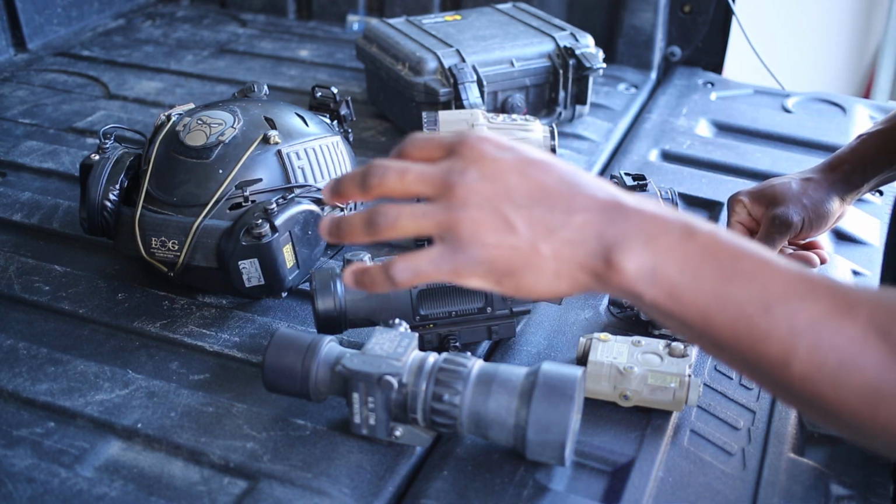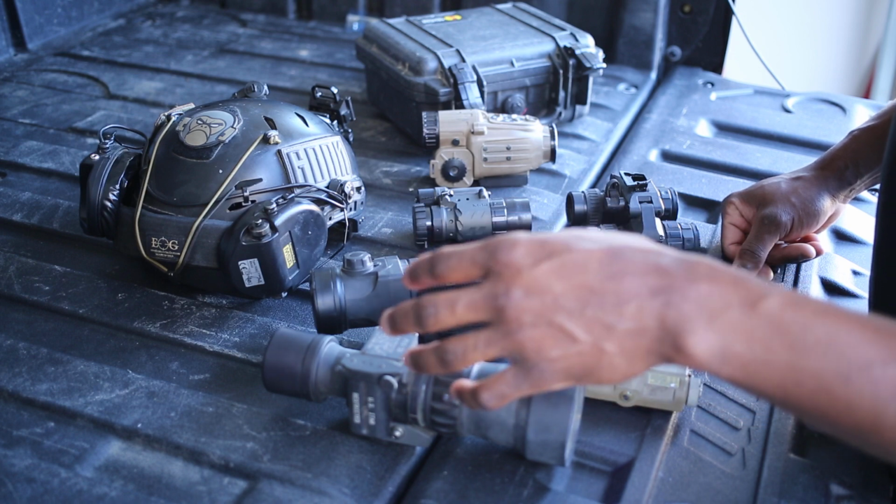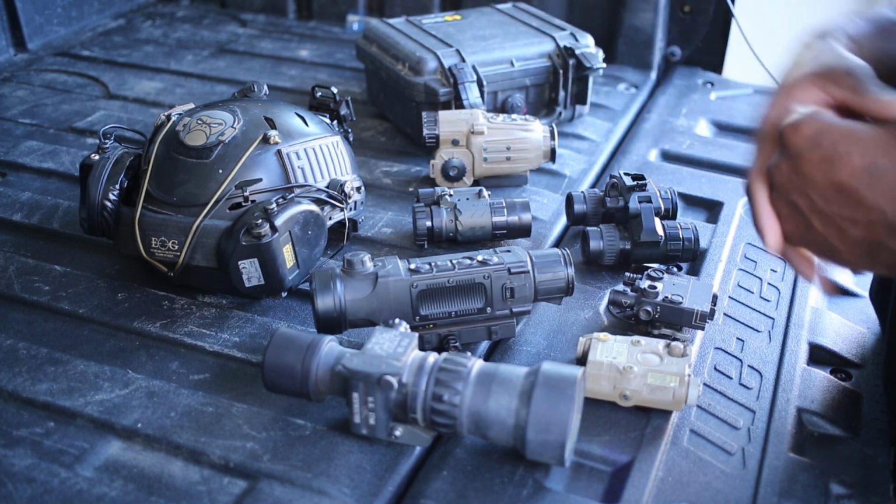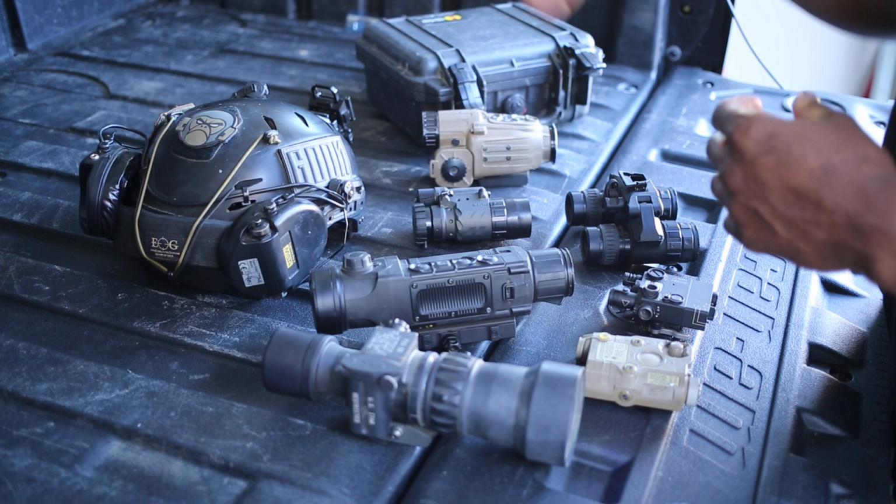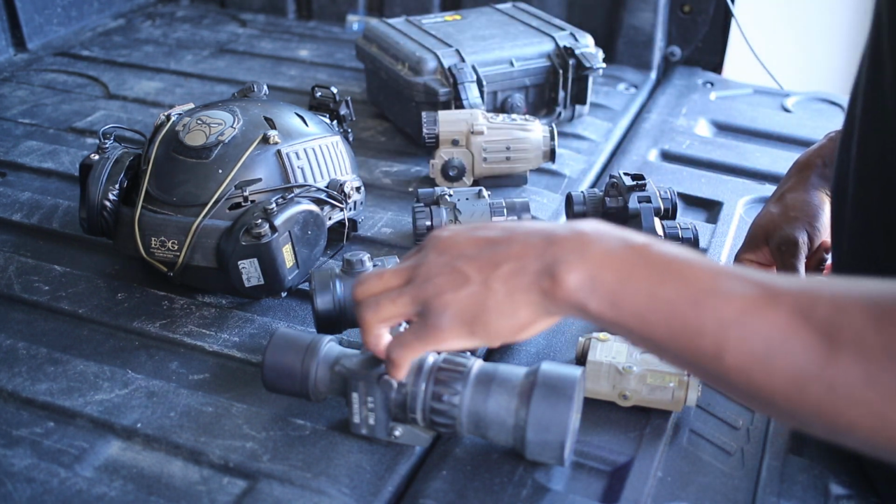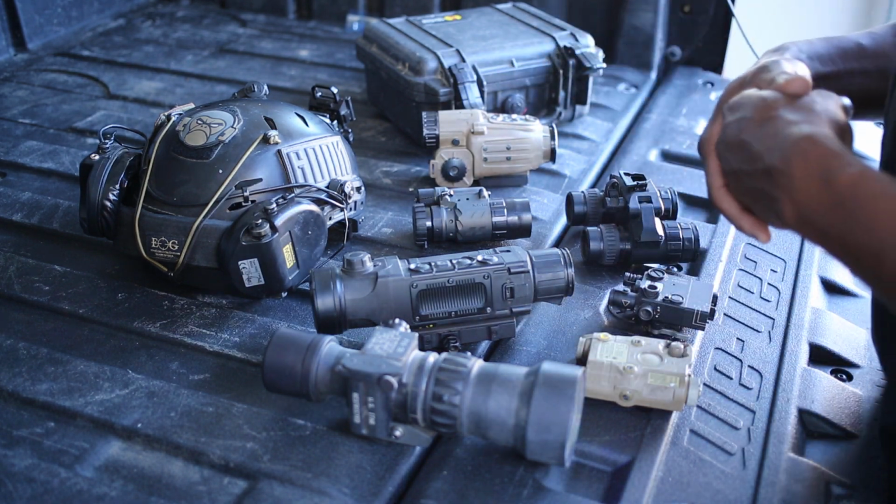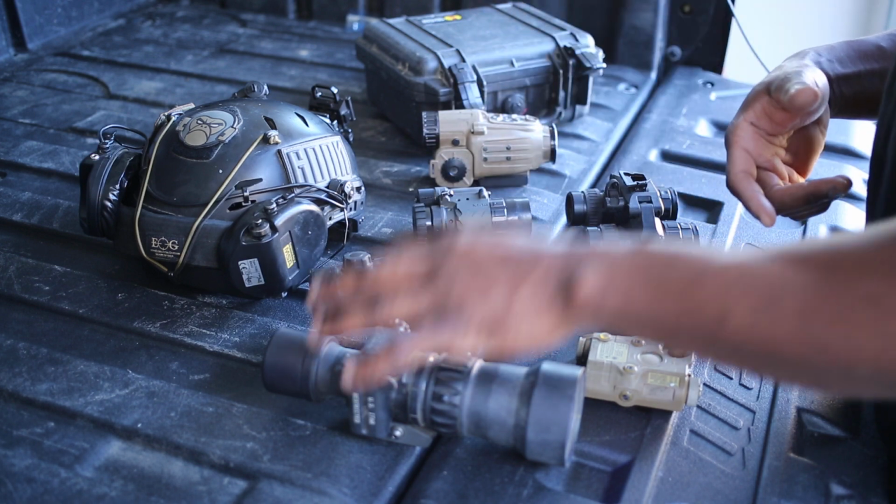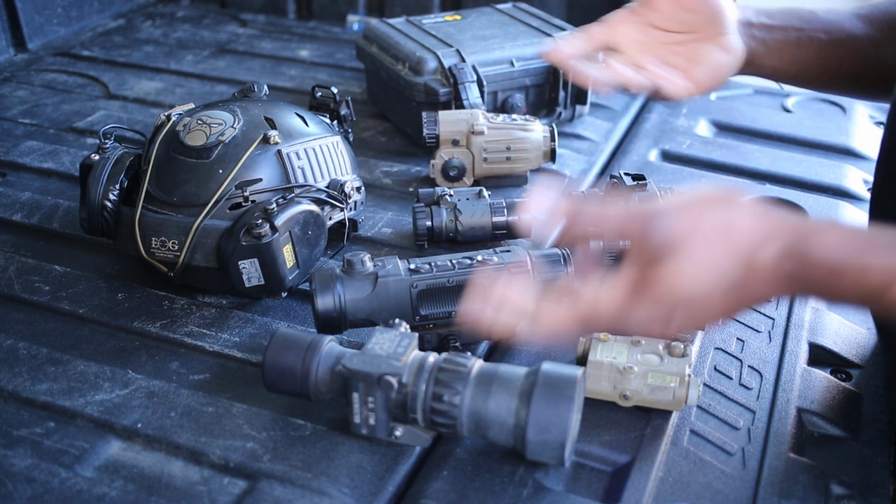We also have the PVS-30. If you guys seen my previous build, the 6.5 LRI, I'm running the PVS-30 on that. And what I'll do is I'll go out, I'll scan with the handheld thermal, and as soon as I detect and I find that animal, I will go prone or set up on a tripod, and I will use the PVS-30 and take the shot. It just depends on what platform I'm using. Usually when I know I'm just going to see 1 or 2 pigs, I'll take the bolt gun and I'll take my chances with the 30. It's just one of those deals. You just pick and choose what you want to run.